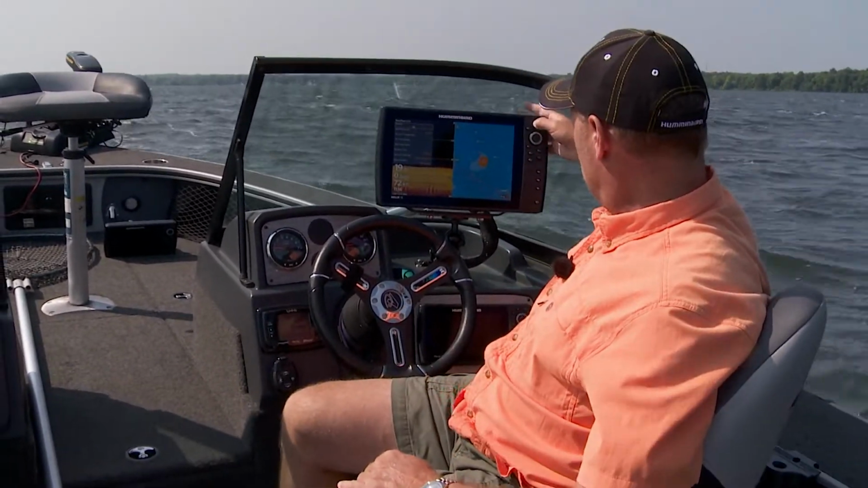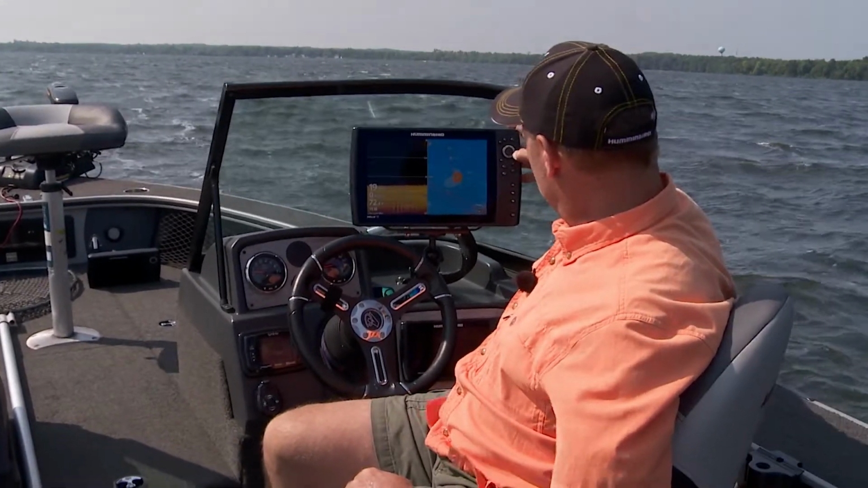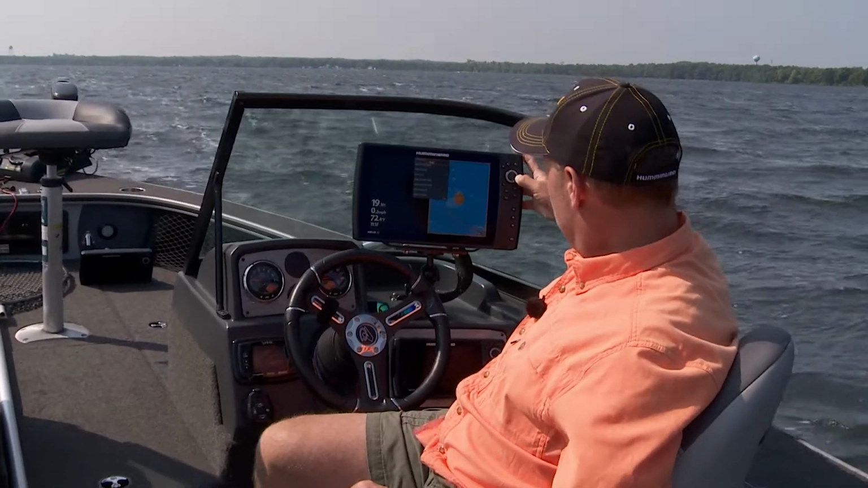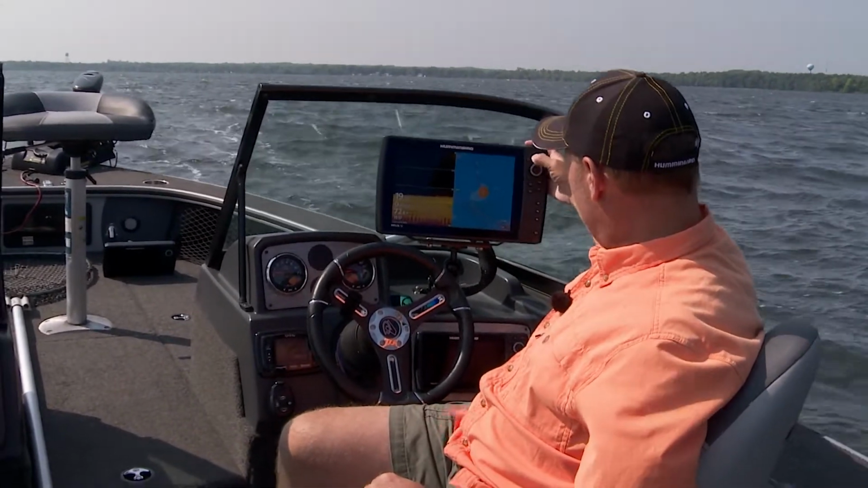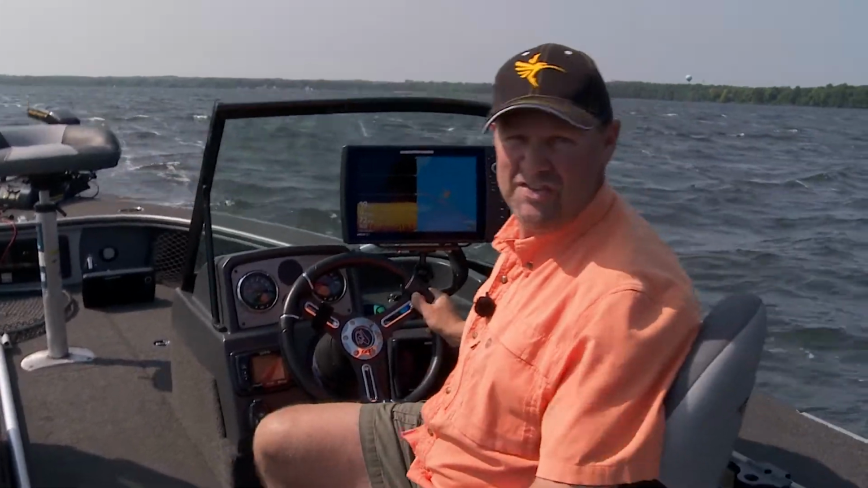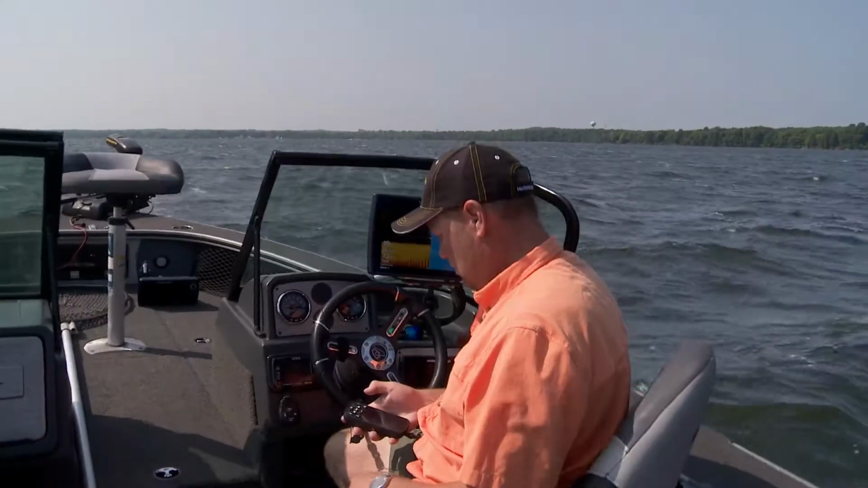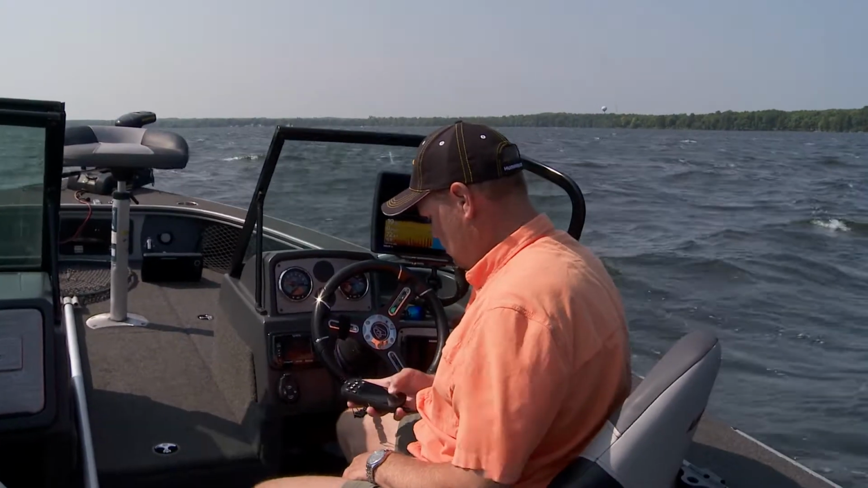Now watch what we're going to do. I'm going to exit out of here, and I'm actually just going to put my screen over here on the right hand side, and I'm going to zoom in. I'm going to actually zoom out a little bit. Now let's start gridding this out and building the map. I'm going to pull my trolling motor up, and here we go.